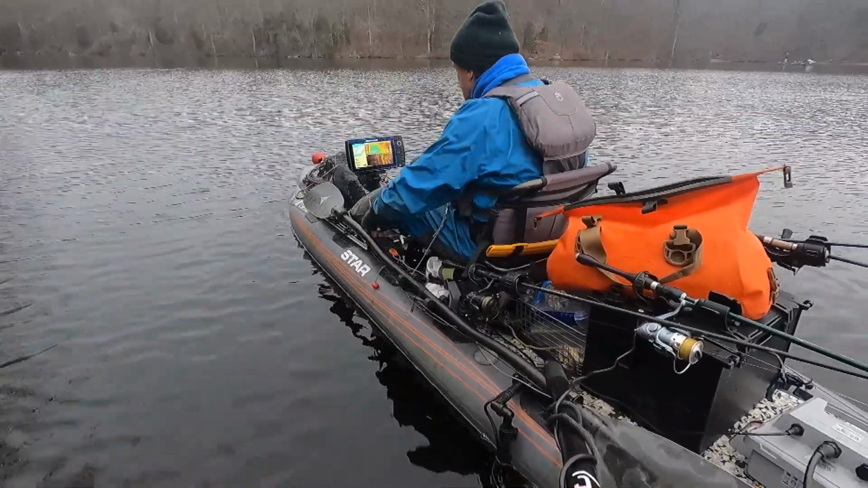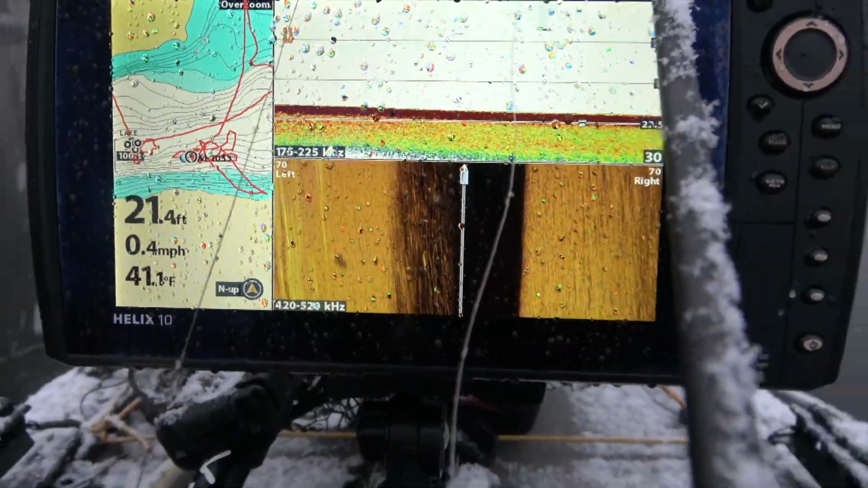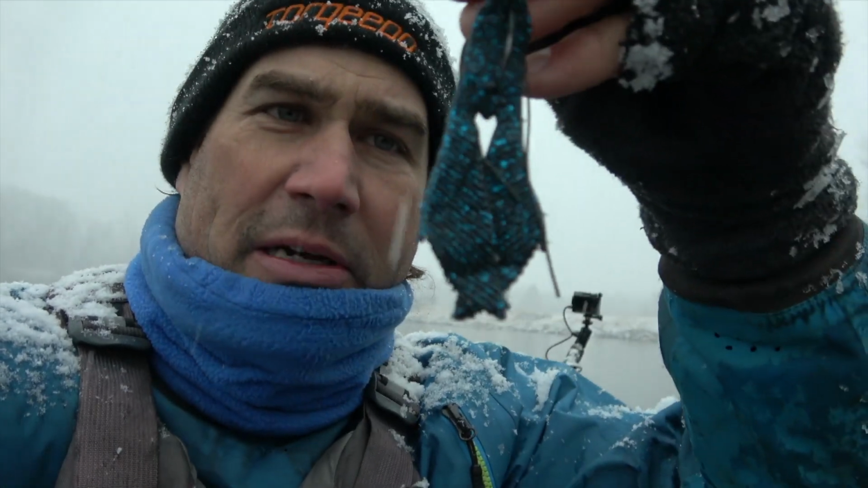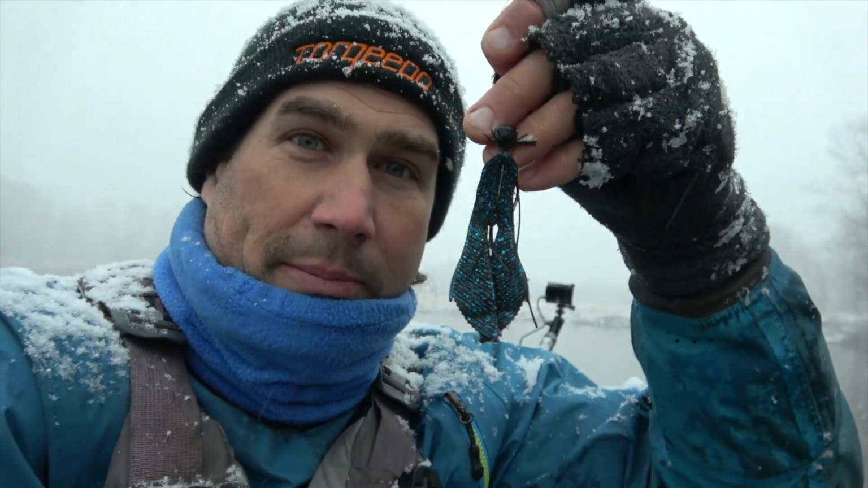All right, see you guys. So you can see there's just a ton of bait fish in this area, and I just got the one yellow perch on the blade bait. I'll probably come back to it, but I thought I would switch over and put a big old jig on them.